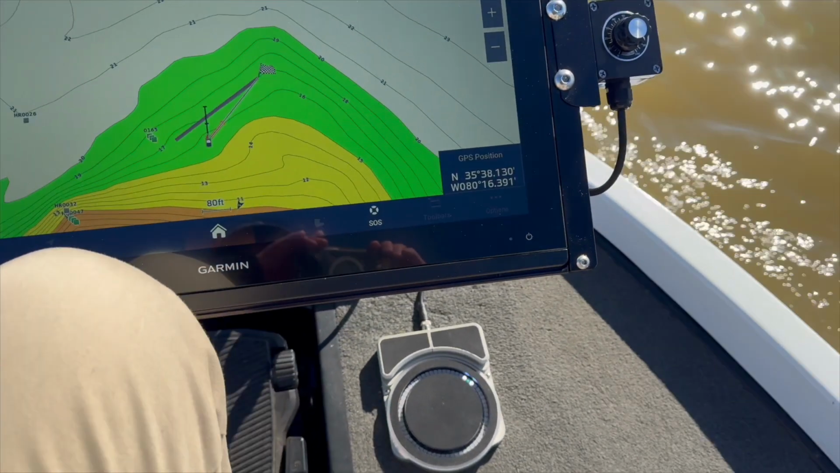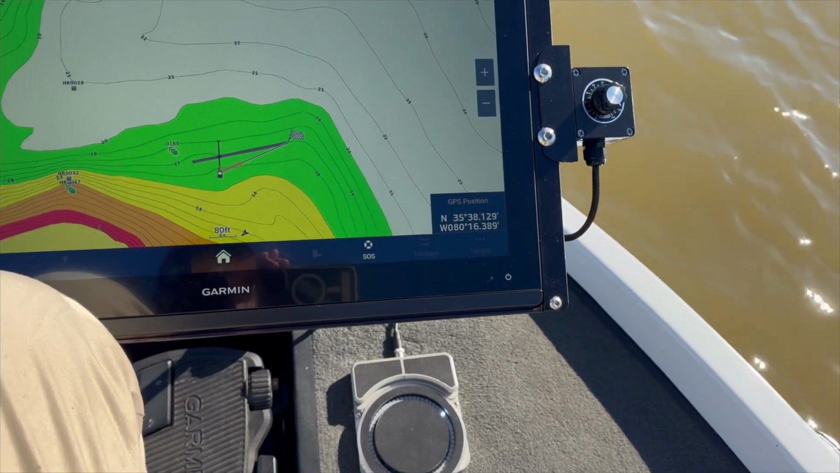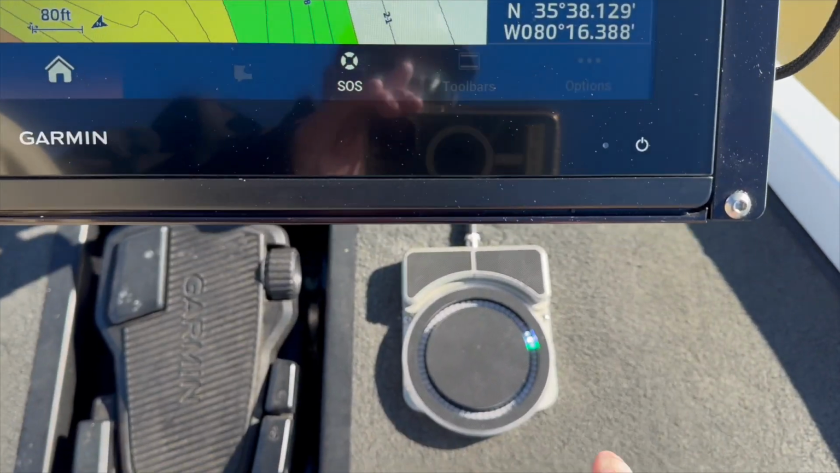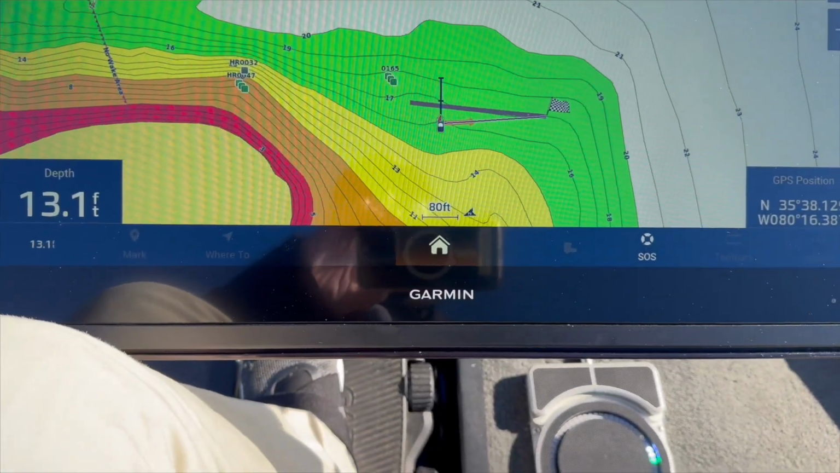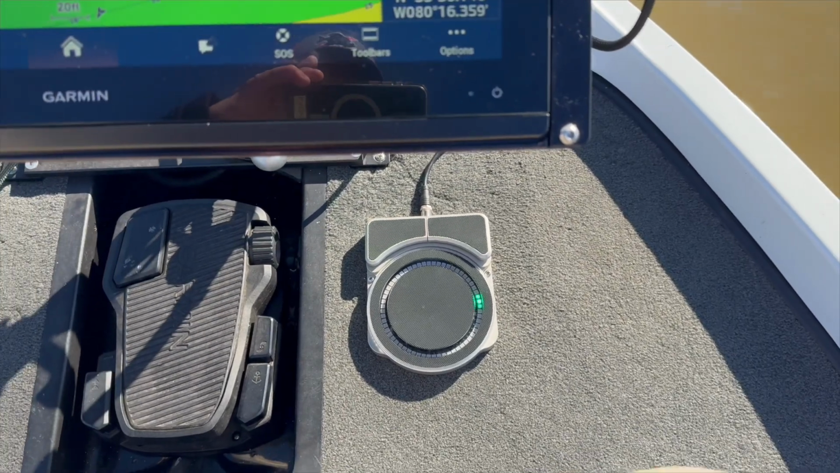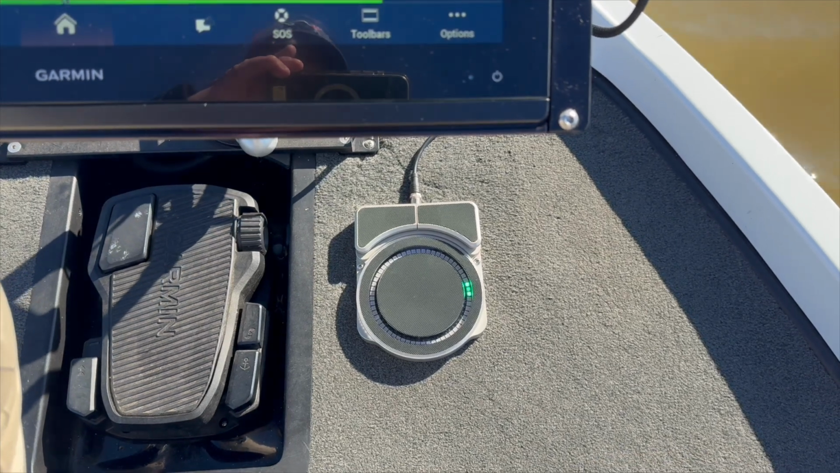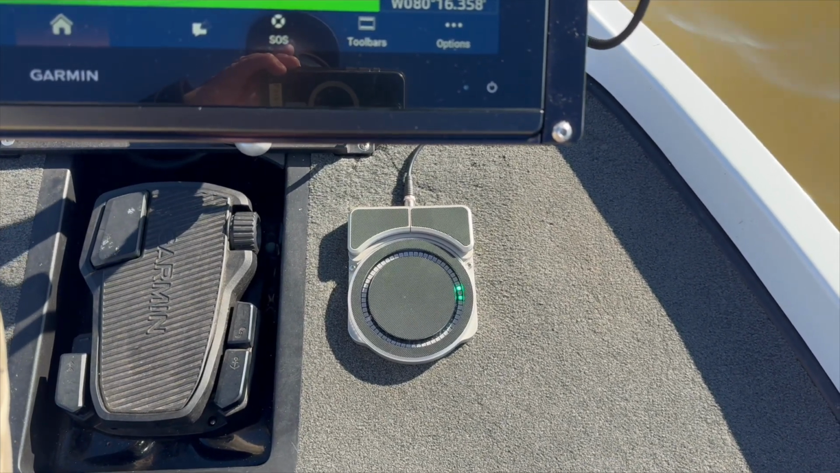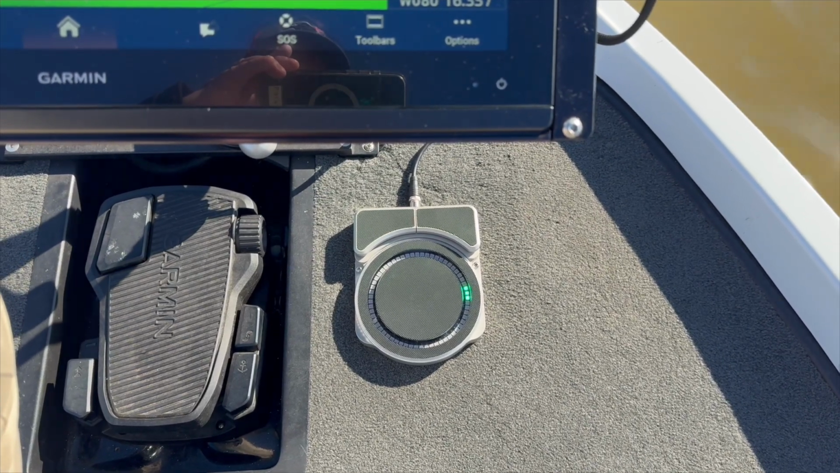The waypoint is off to our starboard side. Right here we are, over there's our waypoint. There's our RS1. I want to show you how to mark a piece of structure, set a waypoint on it, on a brush pile, so the RS1 will aim at the brush pile. I'm going to show you how to do this.